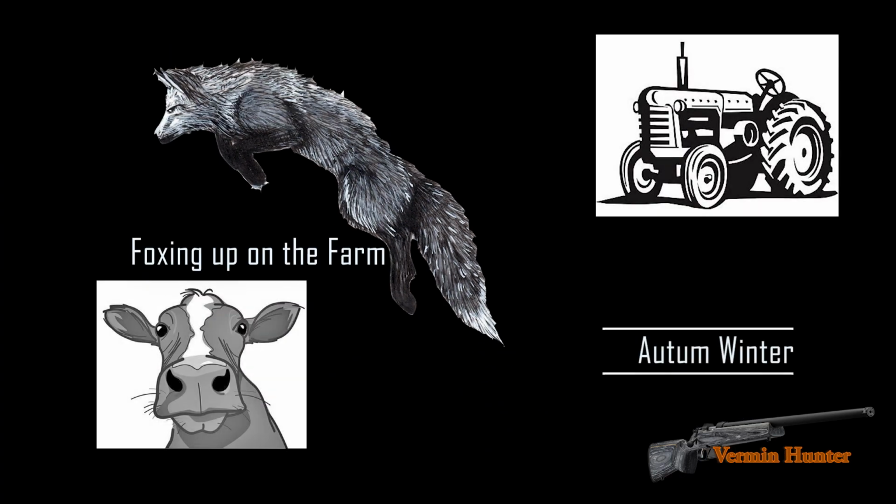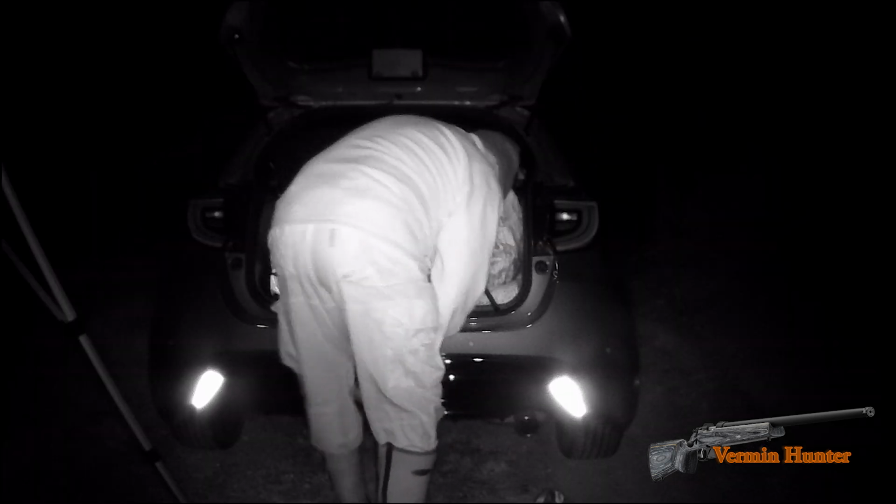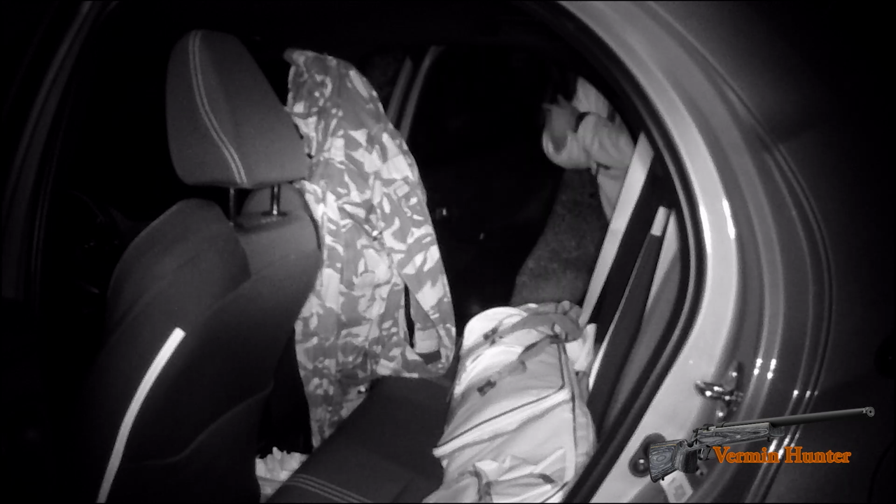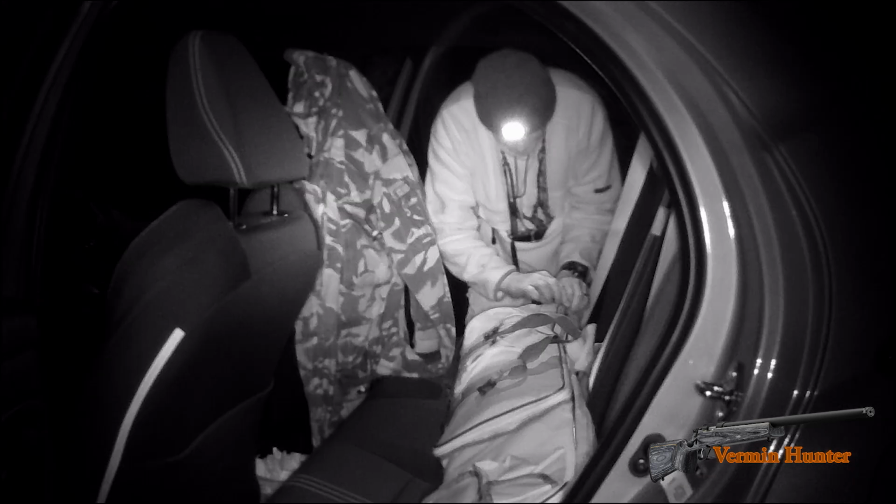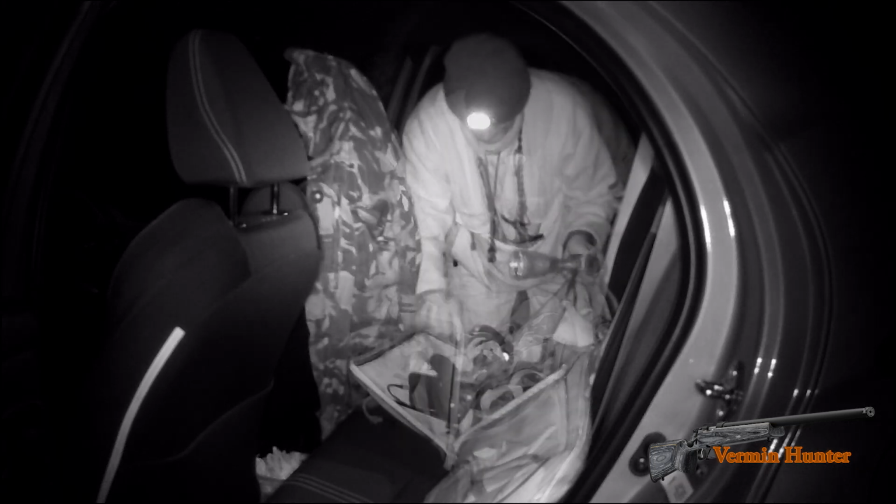This is Vermin Hunter and this is .223 centrefire fox in on the farm 2024, and this particular film encompasses the foxing nights out between January the 1st and April 2024. You will see a number of foxes I've taken off the land on my farm. The permission I have here is on a farm in South Wales.